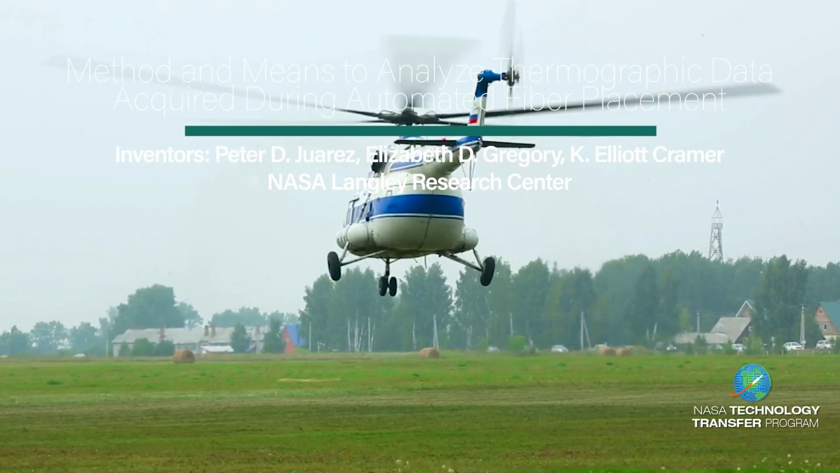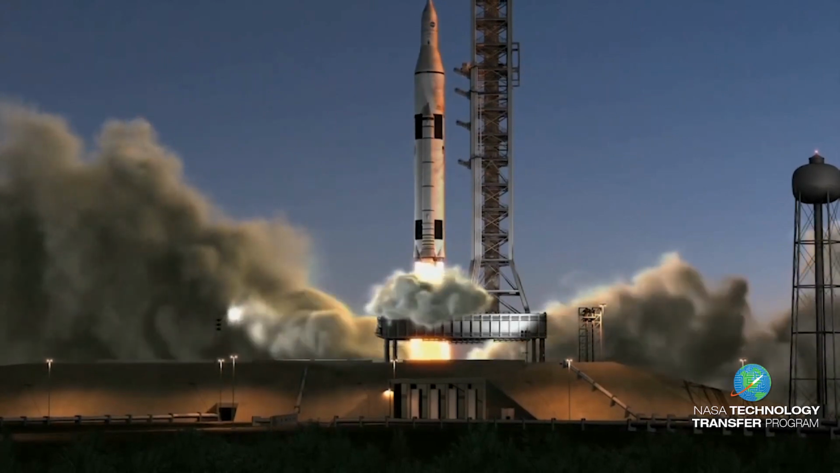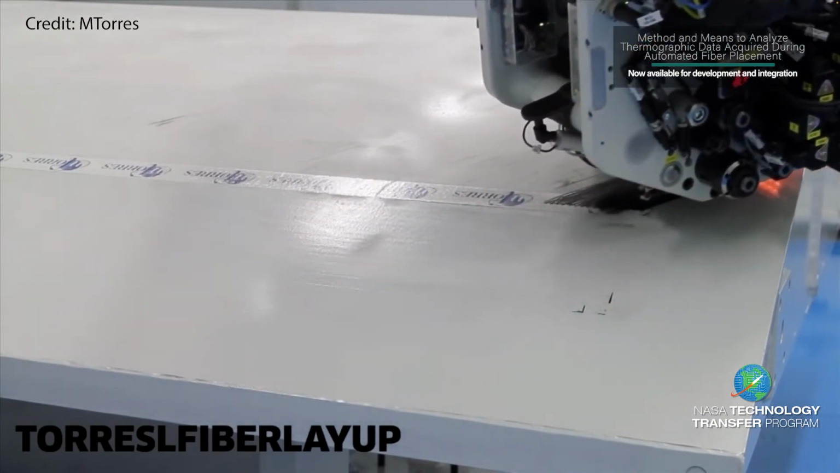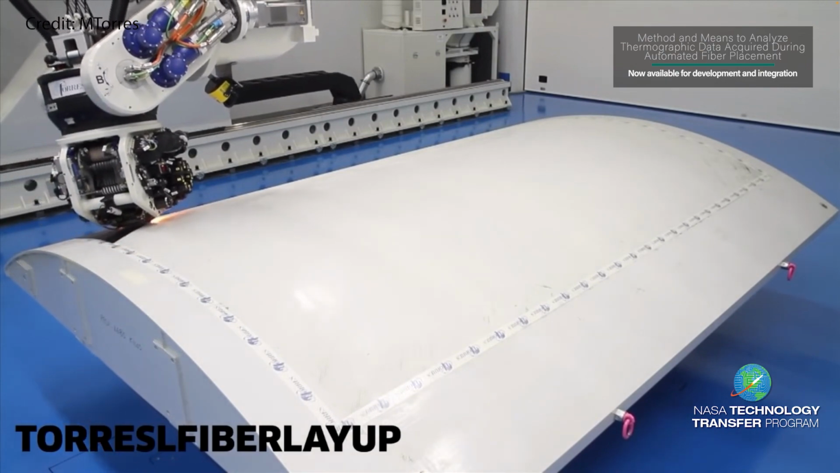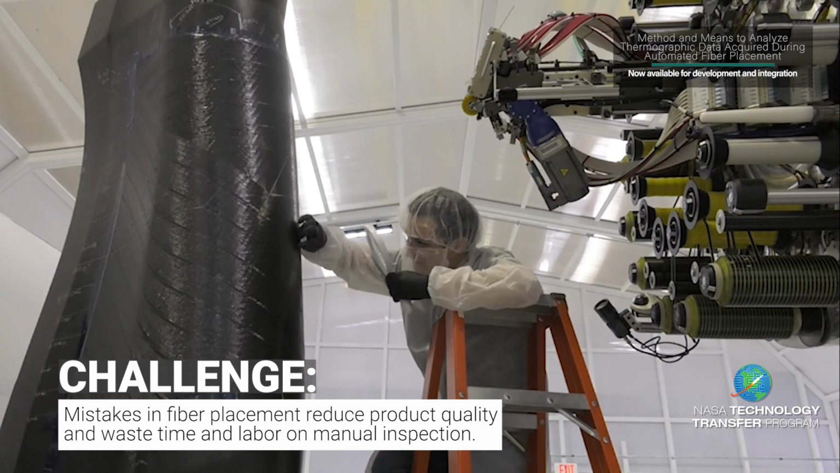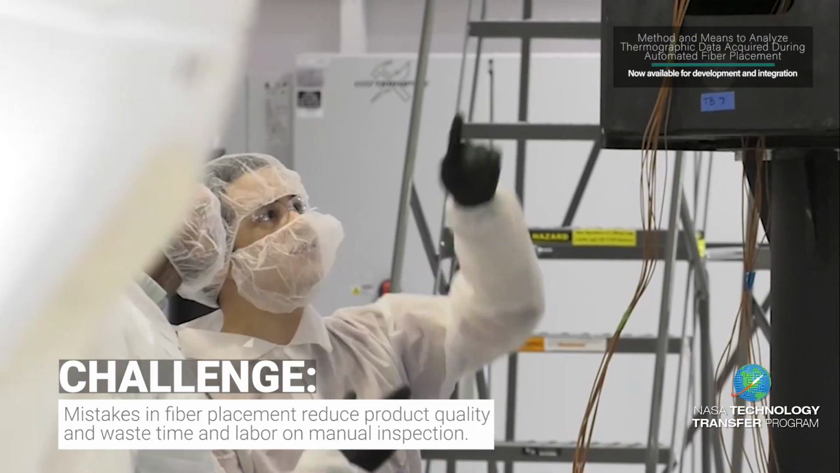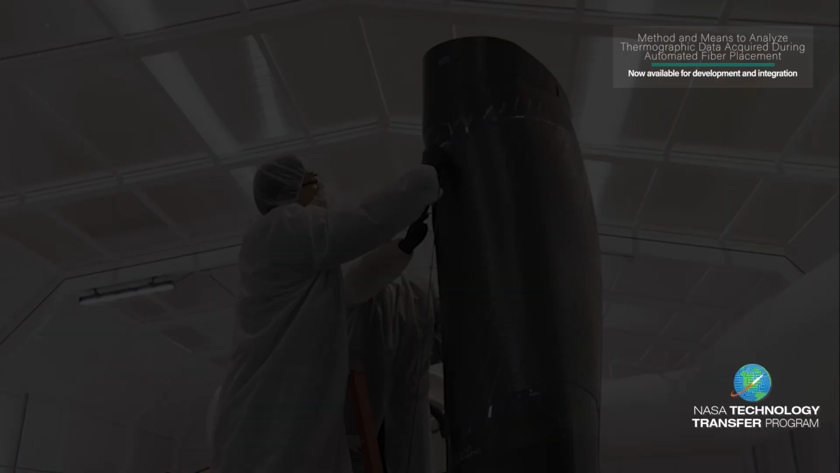Aircraft, helicopters, wind turbines, and other large-scale composite structures are often fabricated using automated fiber placement machines, or AFP. AFP machines lay down fiber strips in a customized pattern, but can easily create overlaps or gaps in the strips, significantly reducing the strength of the final product. Current methods of inspection require manual oversight, costing time, money, and other precious resources.